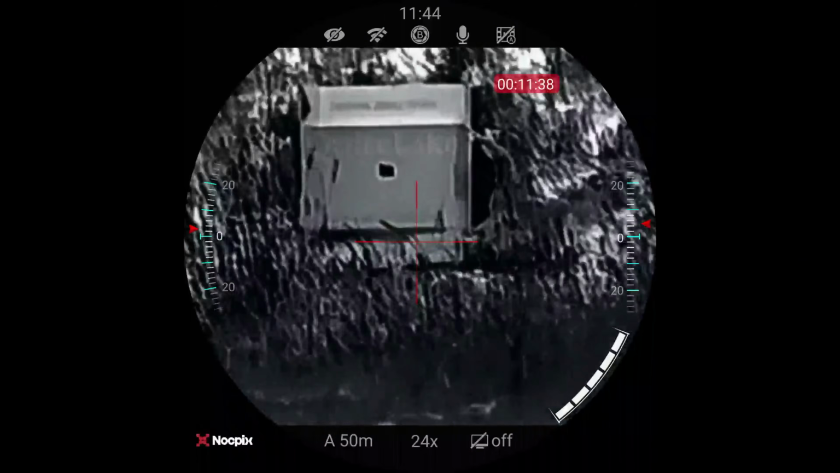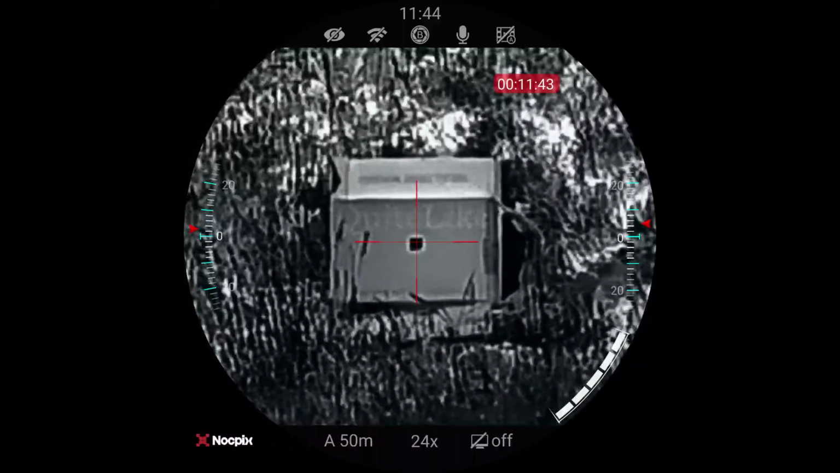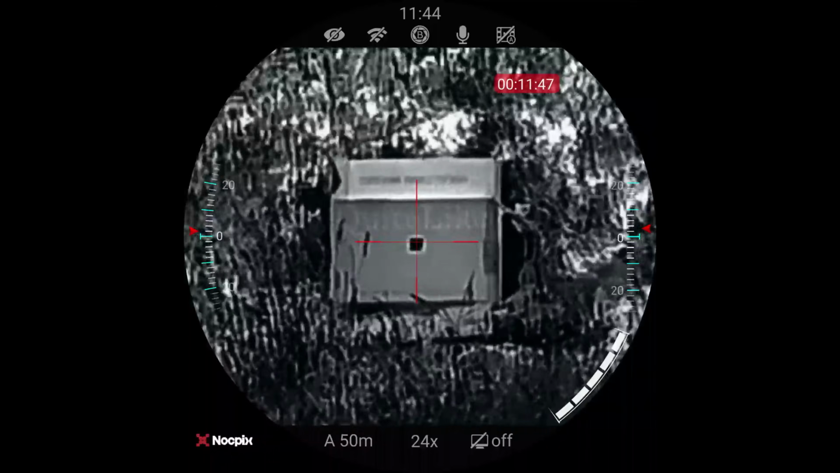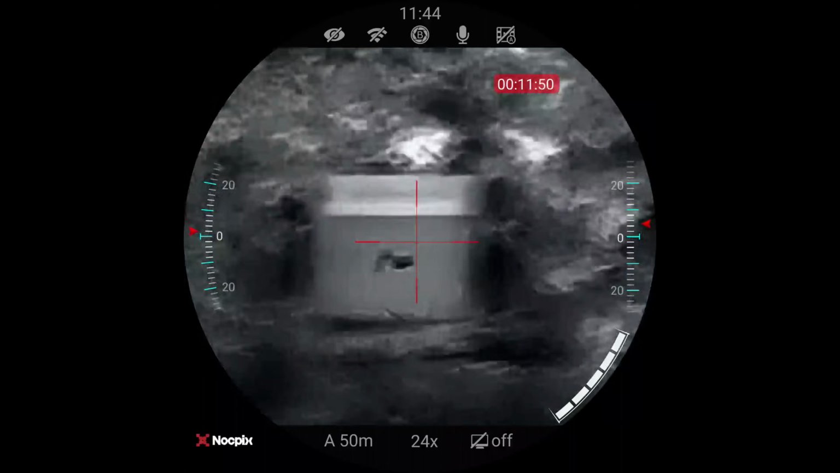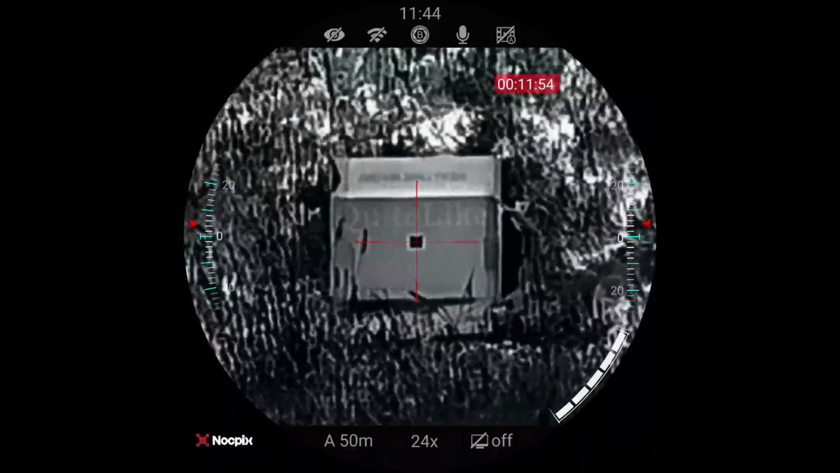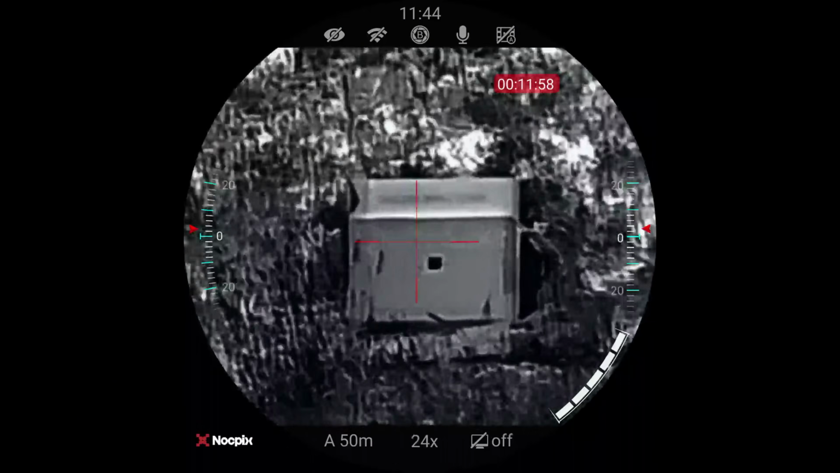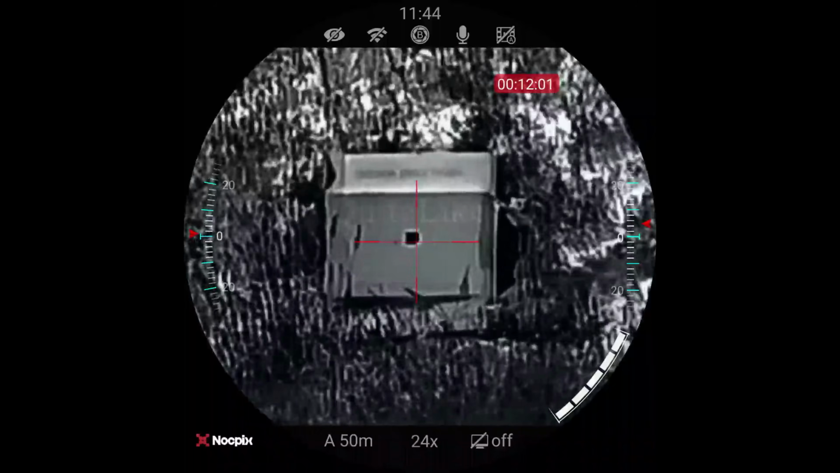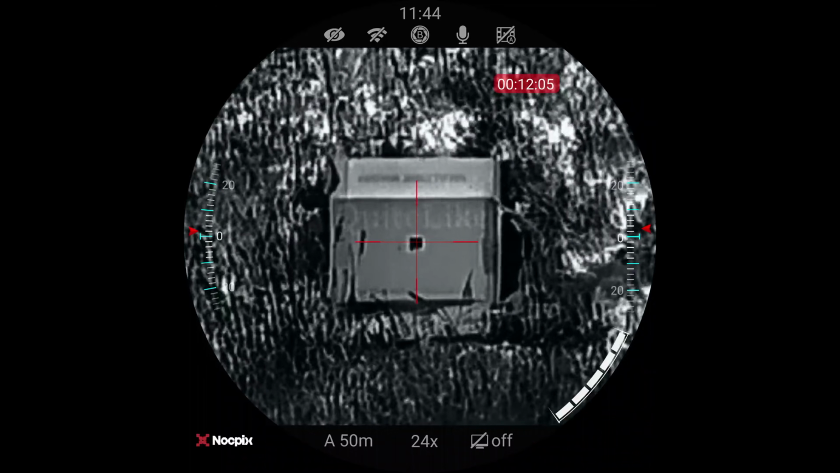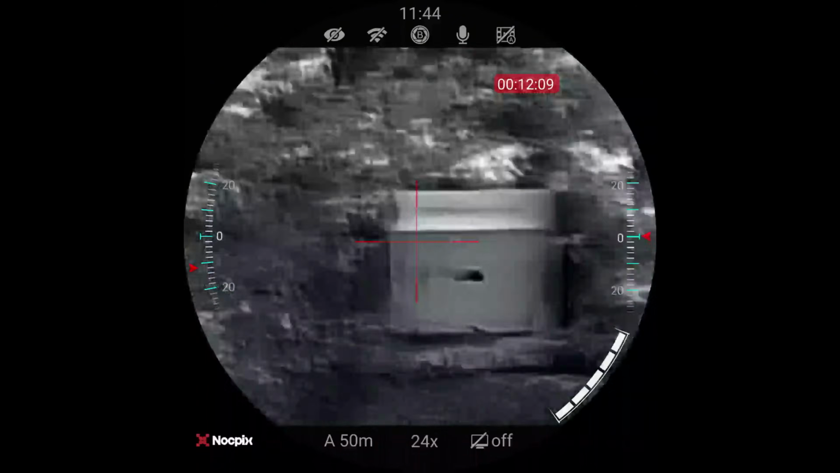This NocPix, this 1280 sensor, is something different. Now, these have also got optical zoom on them. Obviously, I can't show you the optical zoom because it works like a clip-on. The optical zoom zooms on the back of the screen. But they are sensational. So I think I'm just low and left of that target because I bore-sighted earlier. Alright, we're going to go and check it.